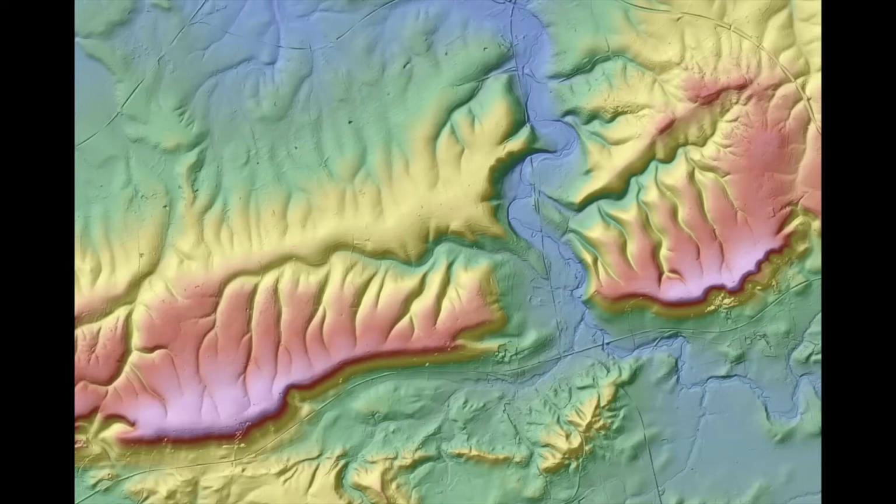There's another one over there, another one here, another one further along, with a steep south-facing slope, that's this side of the valley, and a gradual slope on the other side with these deeply incised valleys all the way up there. Very distinctive. The two sides of the valley are very, very different.